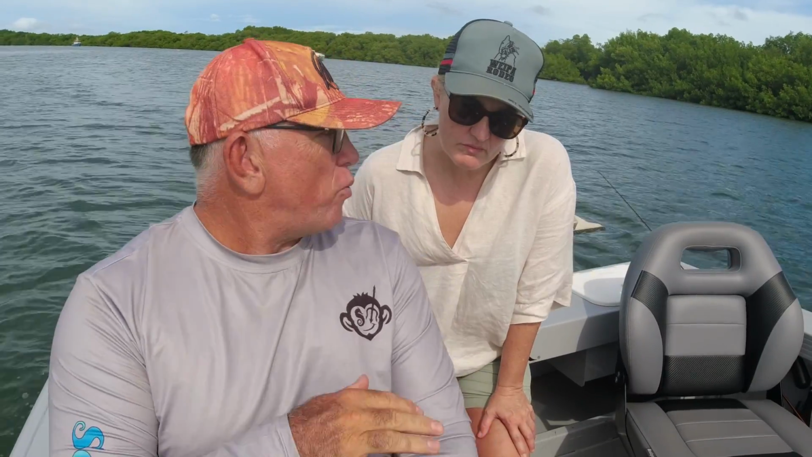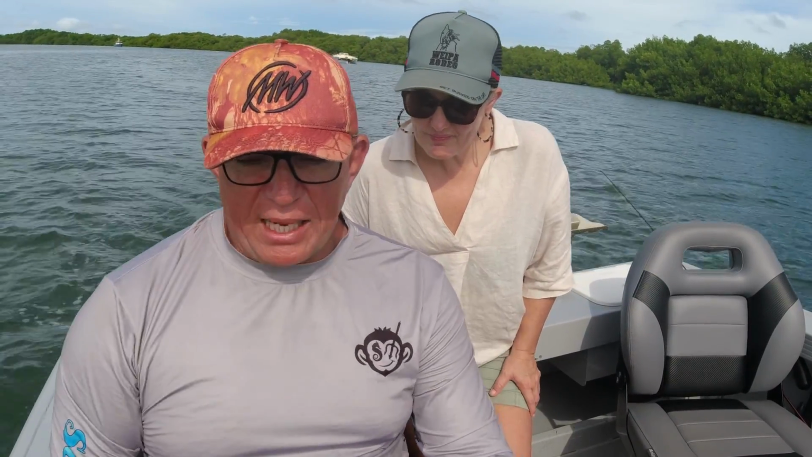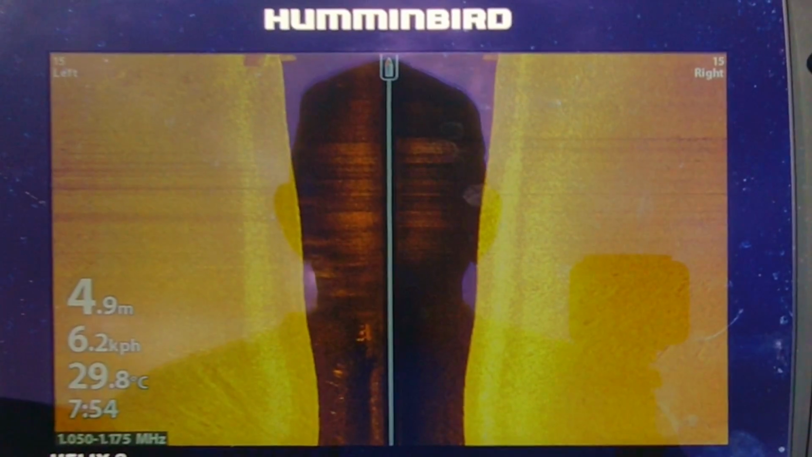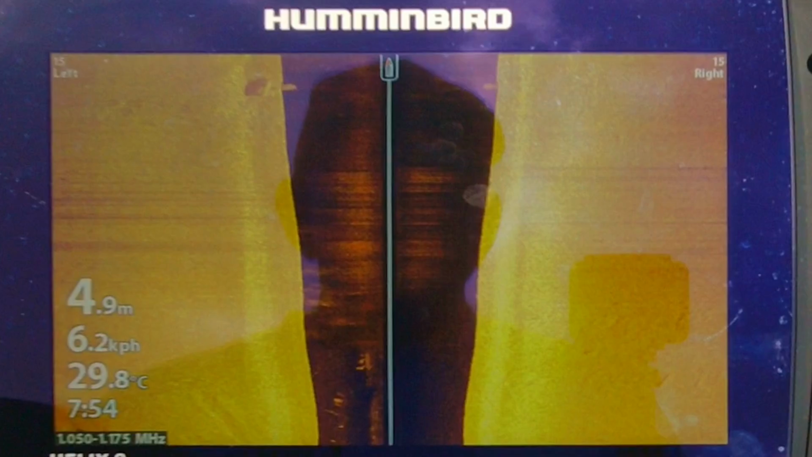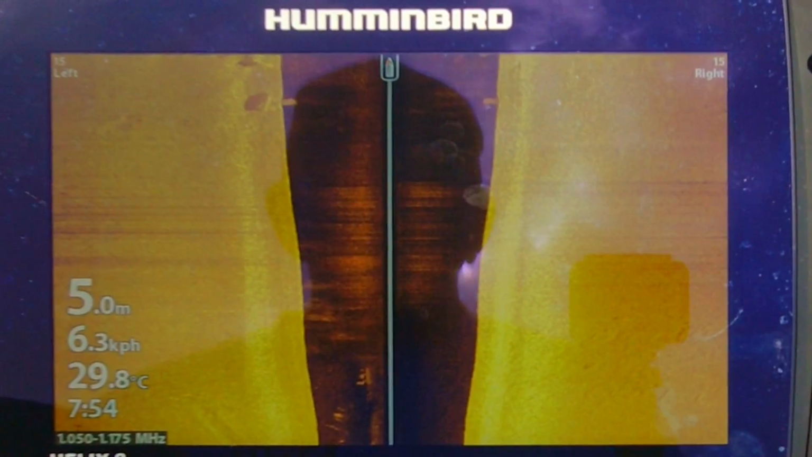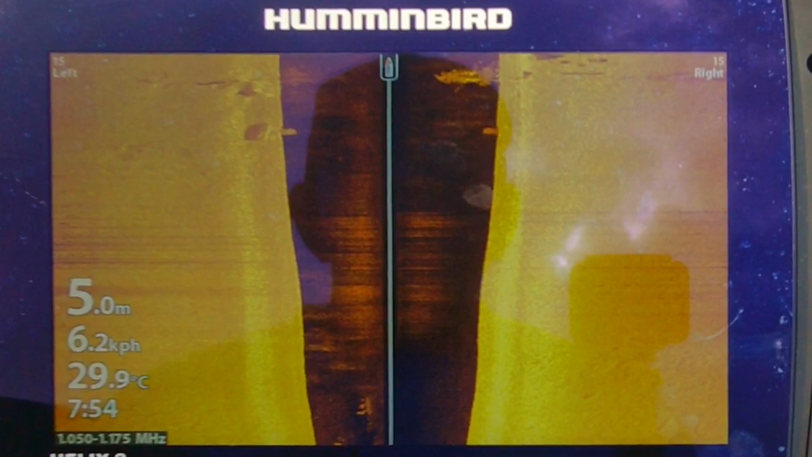Okay, so now we're on the hunt for fish. This boat here that we're just about to drive past has got a little bit of rock and stuff underneath it. So the first thing I'm going to do is put my side scan on and see if we can spot anything. There's something on the bottom there that's a bit of structure. We're just about to drive past the anchor for the boat, which is just there.